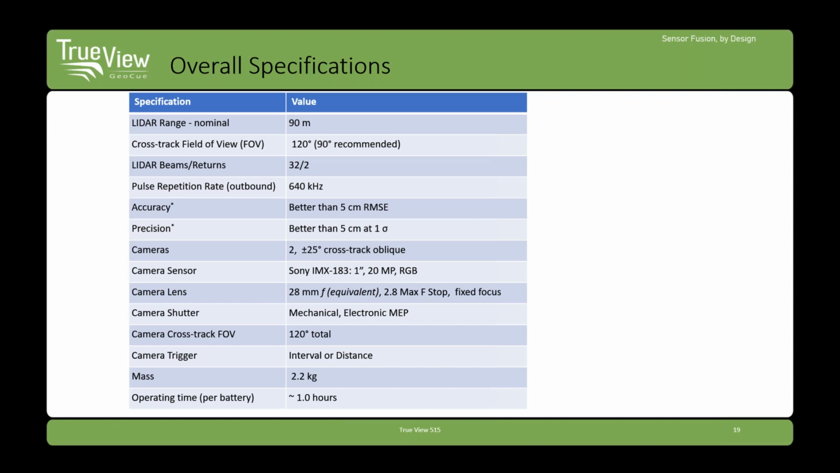I'm saying the specs right now on the sensor are 5 centimeters root mean squared error for network accuracy and precision 5 centimeters. And those of you who have looked at the 410 will note that those are the same specs that we have for the 410. That's pretty remarkable with the 32 beam sensor.